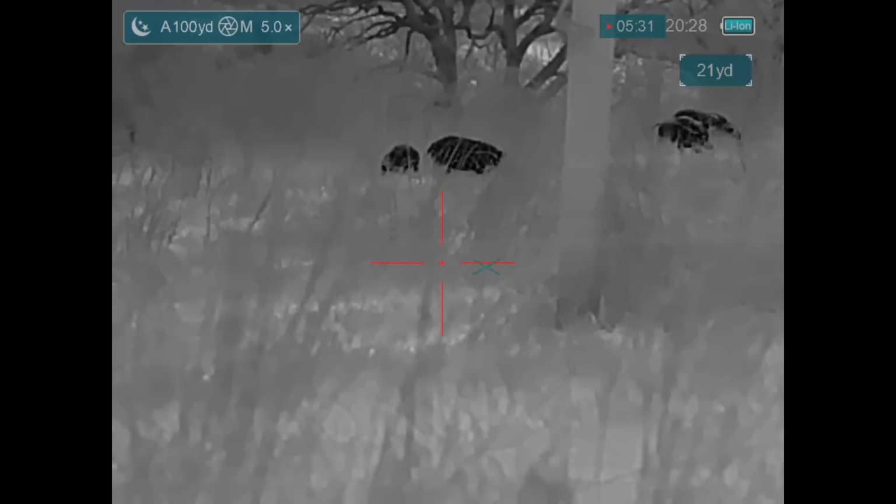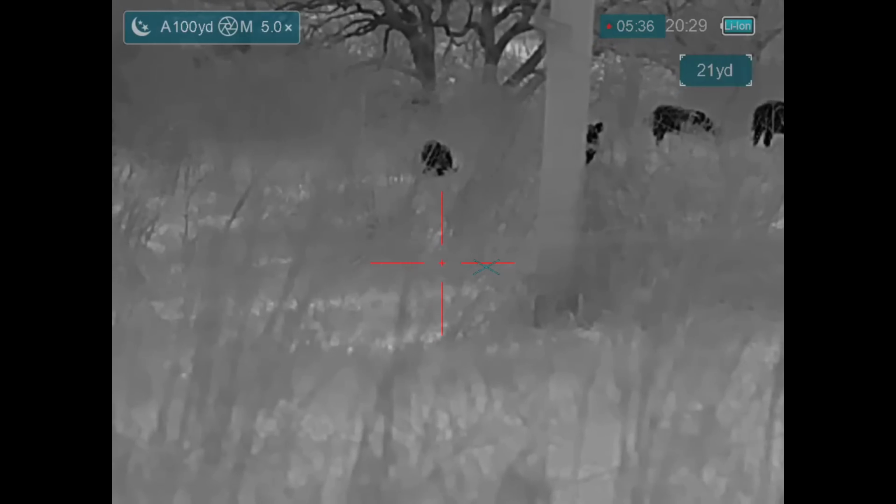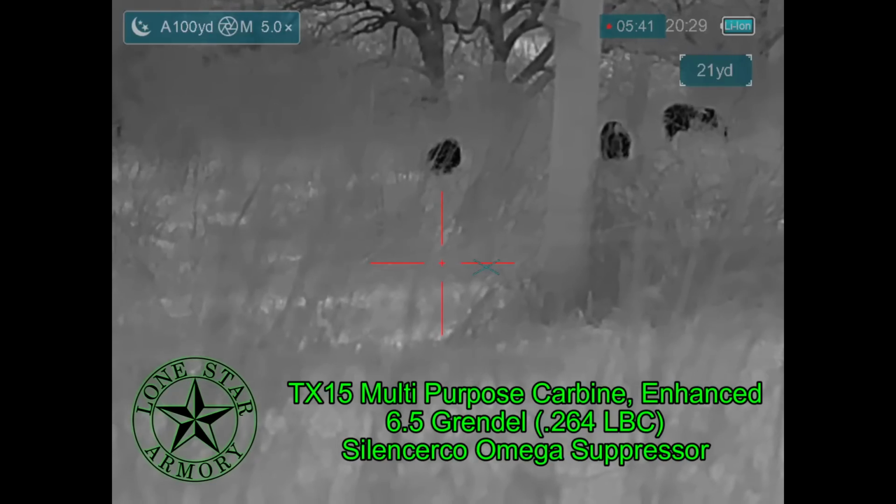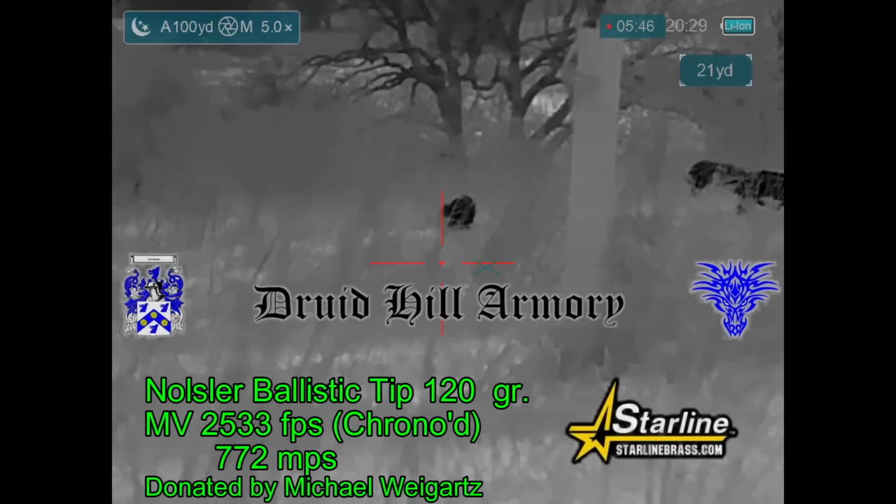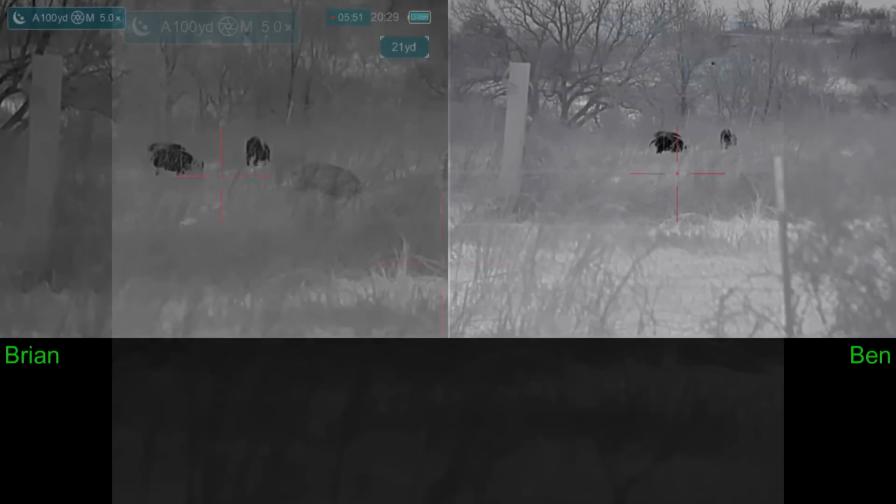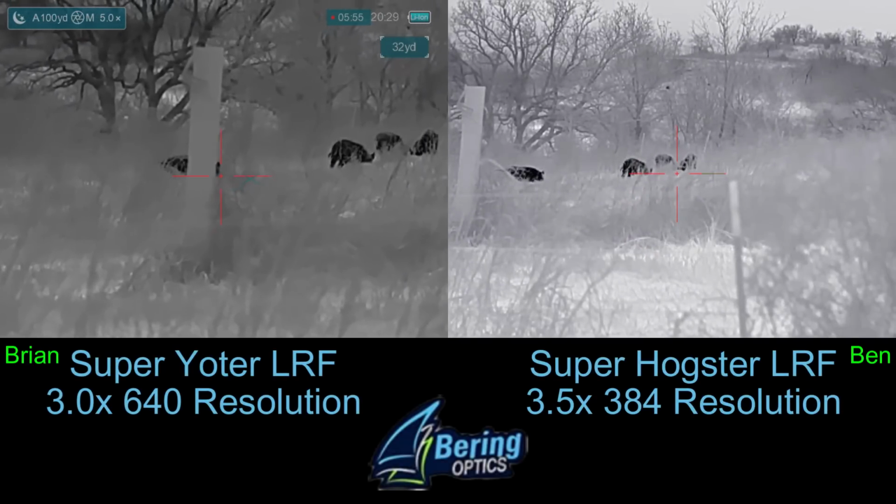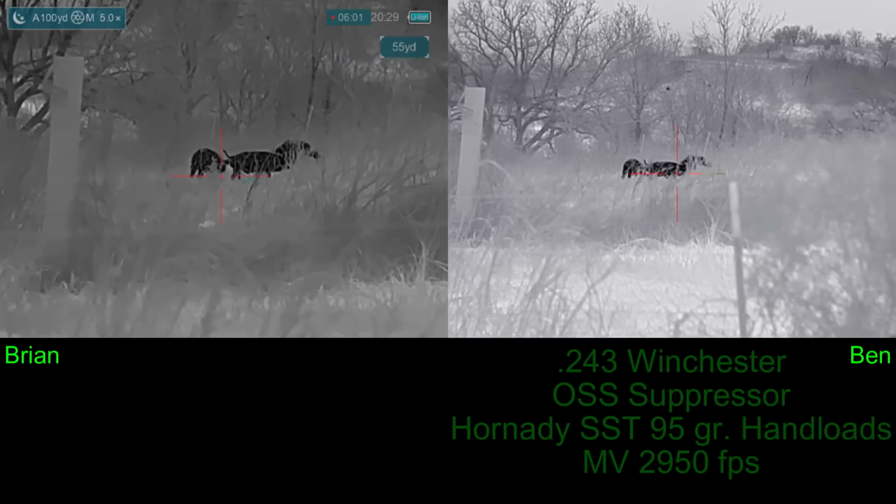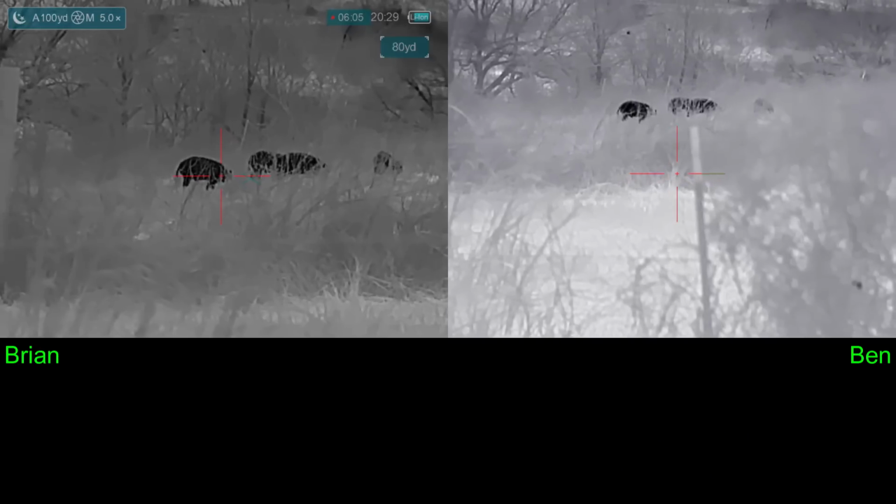And after making a partially blind stalk, we finally found the hogs again. And tonight I'm going to be shooting my Lone Star Armory TX-15 multi-purpose carbine enhanced in 6.5 Grendel, through which I'll be shooting some Nosler ballistic tip 120 grain bullets, loaded by Druid Hill Armory in the Starline brass. Now Ben's coming online. We're both shooting bearing optics. I've got a Super Yoder, he's got a Super Hogster. And he's going to be shooting a 243 Winchester with one of the SST 95 grain bullets that he's hand loaded.